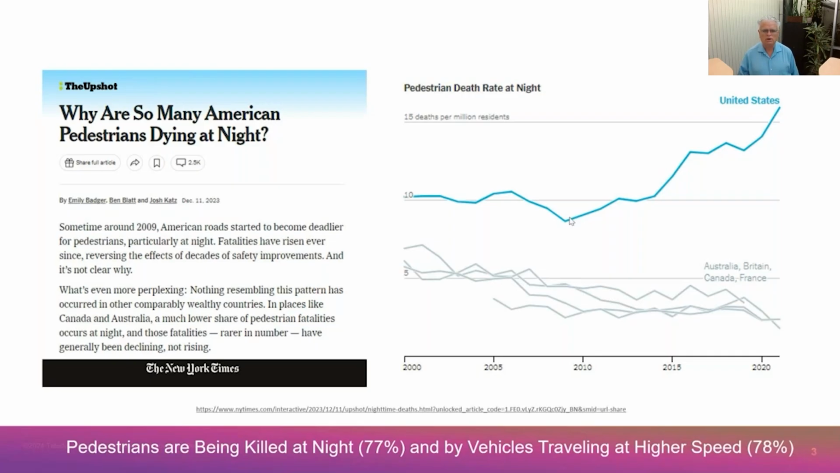What you'll notice right away is that while in the rest of the world pedestrian deaths are declining or holding stable, in the US since about 2007 we've seen an ever increasing upward trend. Tragically, about 7,000 pedestrians are killed each year in automobile accidents.